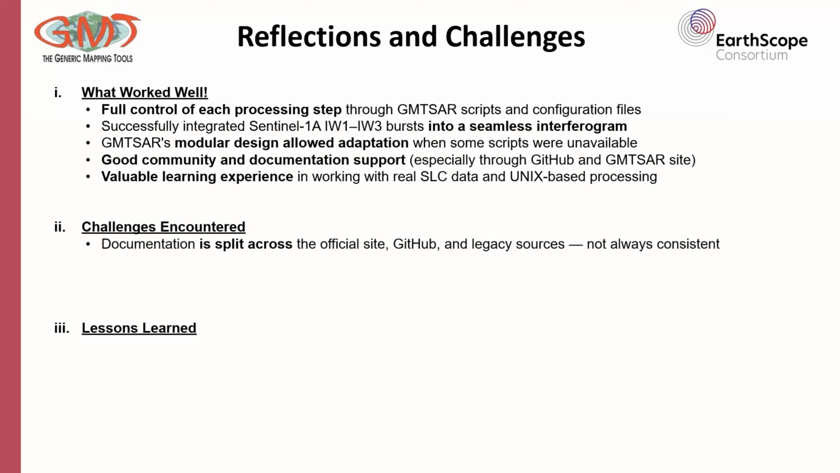Some challenges: while the community and documentation support is excellent, it is split across different places, from the official side to GitHub, so it's not always consistent, even though it's a lot. The GMT syntax can be tricky, but it's quite challenging at the same time.